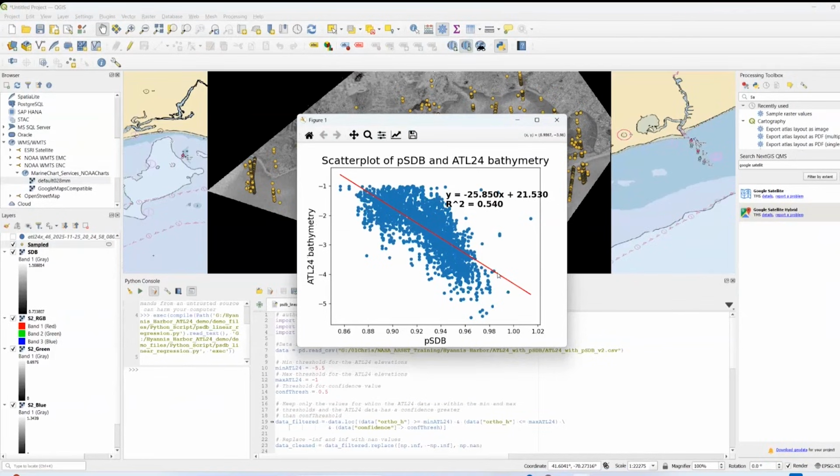The first thing I want to note in this case is that our R-squared value is actually fairly low. So we've got an R-squared of 0.54. Usually in my research group, we wouldn't move on with using this for bathymetry unless we had an R-squared of about 0.7 or higher. The reason that I happen to know that this is okay in this case is